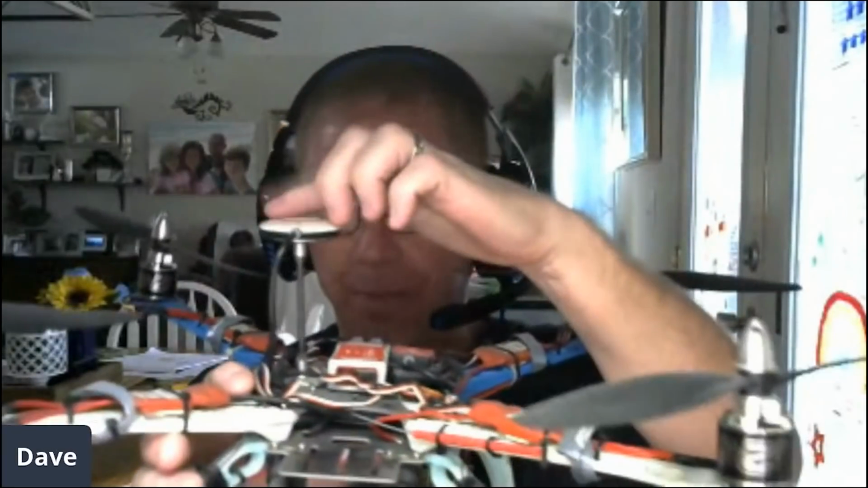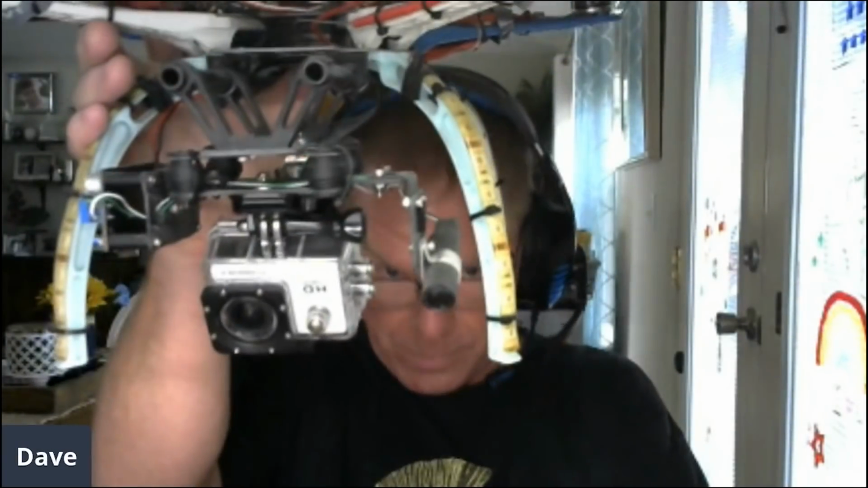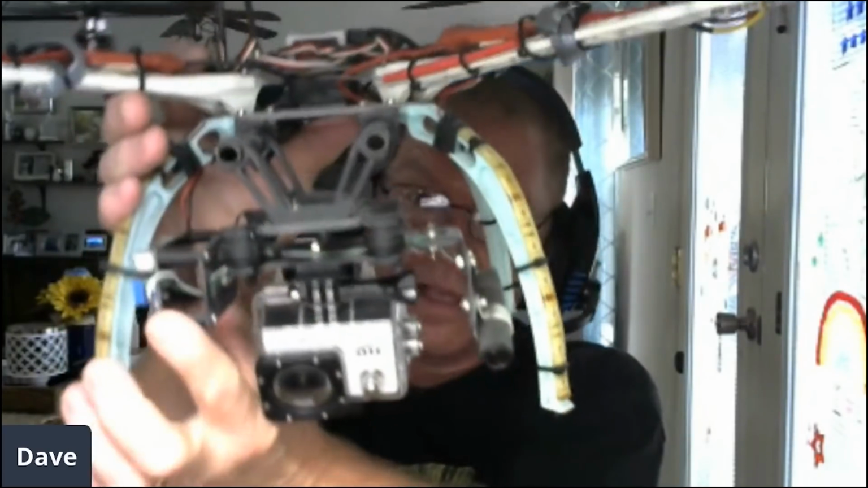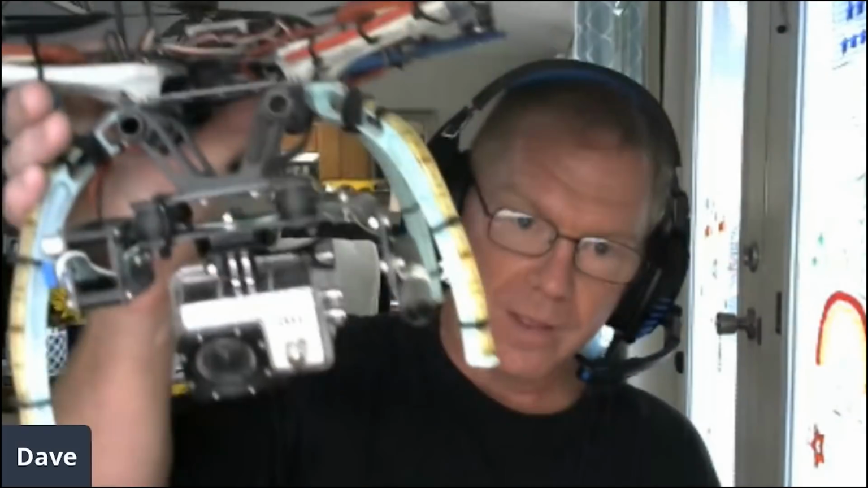Wow. It's got a GPS antenna on top, your standard GoPro, and I built a laser right here with its own separate little power supply. I'm not sure how legal that is, but it's just a laser pointer, so it's not going to do any damage.